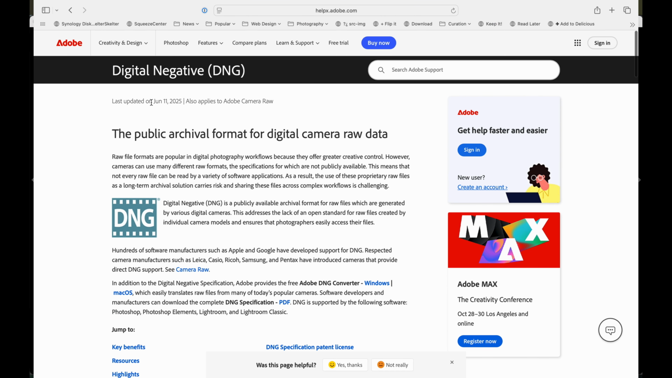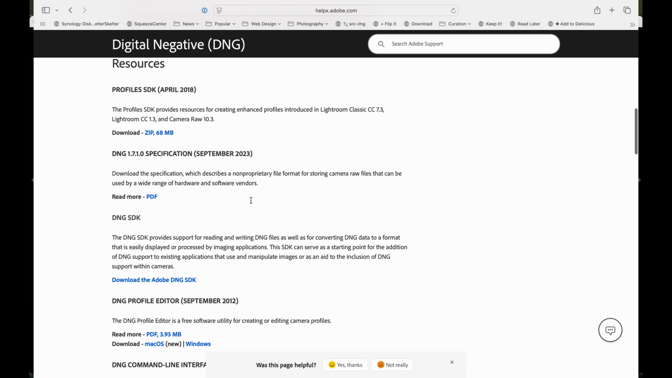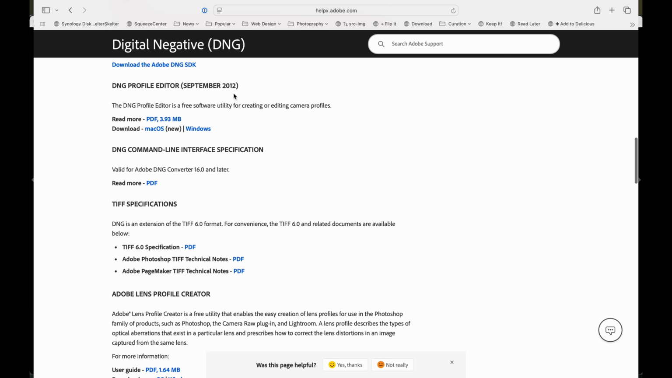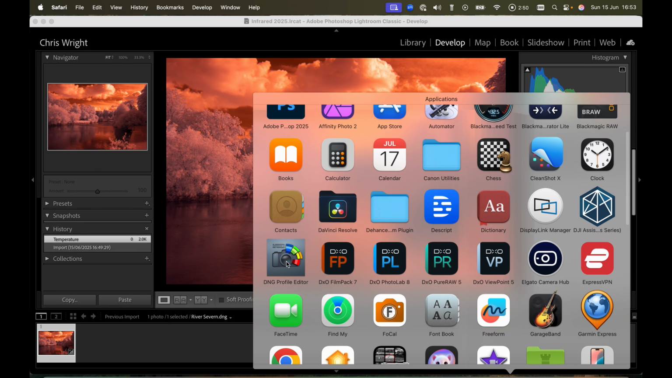helpx.adobe.com, camera-raw, digital-negative.html. Scroll down the page until you get to DNG Profile Editor September 2012, and you'll notice here you've got a "new" in brackets written next to the Mac OS. So this is an updated version, and this does work with Mac OS. Click on that to download and install it on your computer. Now, I've already done that, so we'll invoke the DNG Profile Editor.